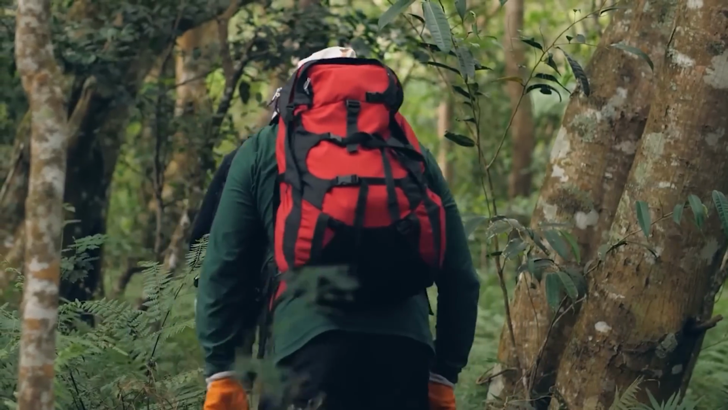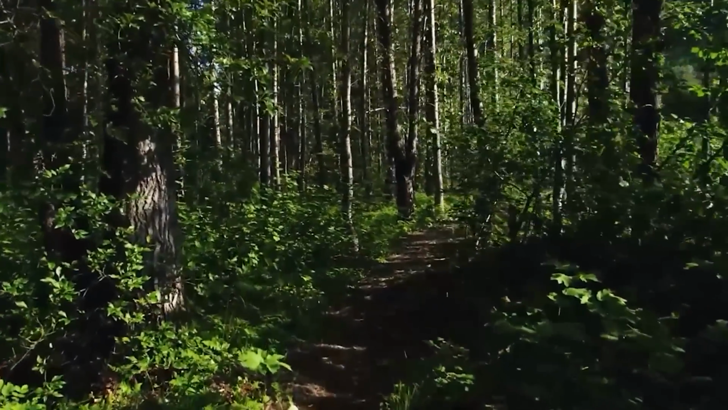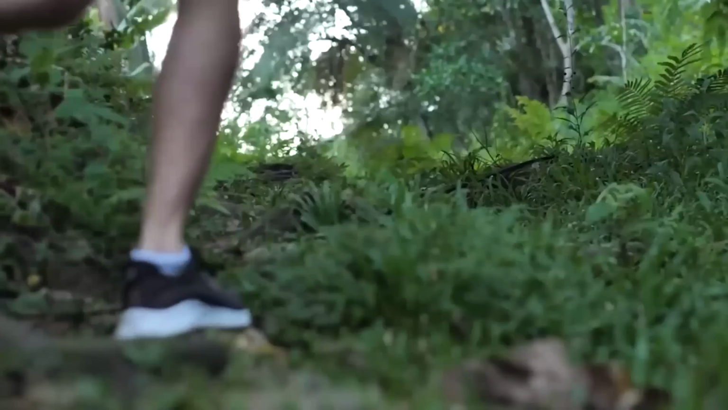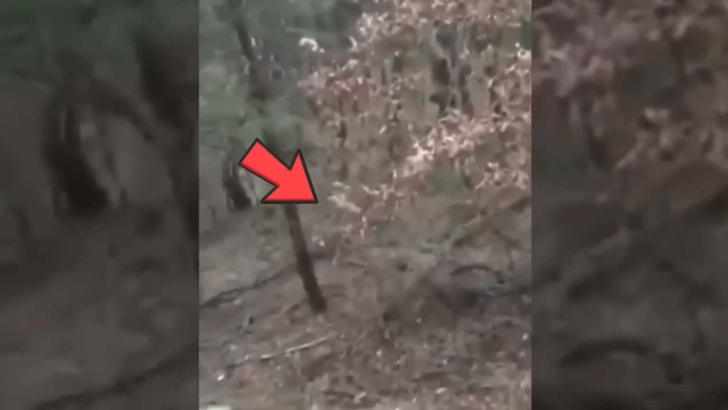When two guys were in the forest filming and doing their thing, they heard strange sounds coming from somewhere nearby, and they thought it'd be better to go and investigate the area. Unaware of what was coming, they went there, and then this happened. A strange, pale creature came running towards them, scaring the guys. The video ends suddenly, so we're not sure what happened to them.